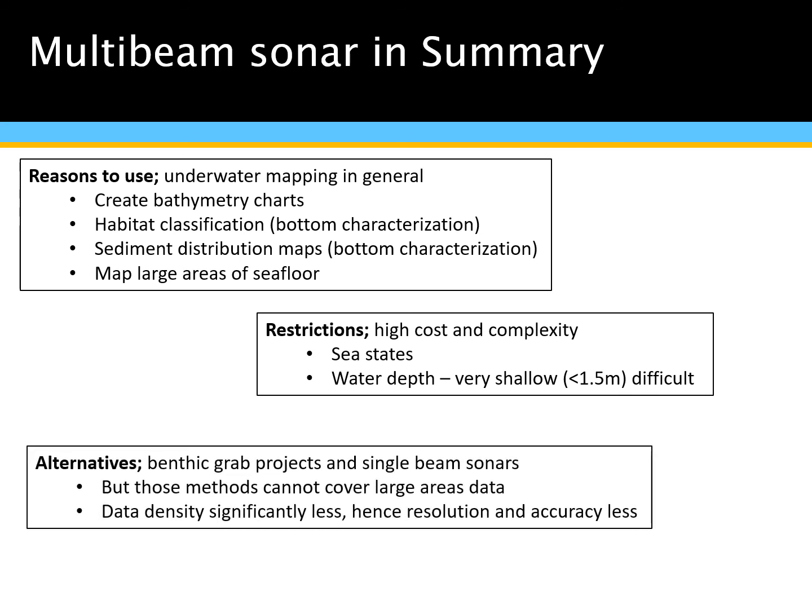But alternatives to the multi-beam, if we wanted to do a habitat map, or with the multi-beam we use the backscatter. If we didn't have a multi-beam, we would have to go out and take individual benthic grabs and then interpolate in between the grabs and create our maps that way. But they can't cover large areas doing it like that. It's time intensive, and your data density is extremely less.